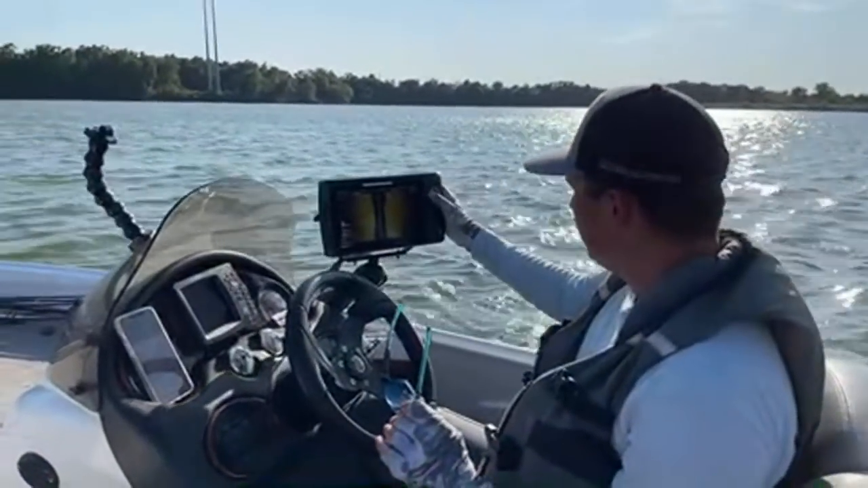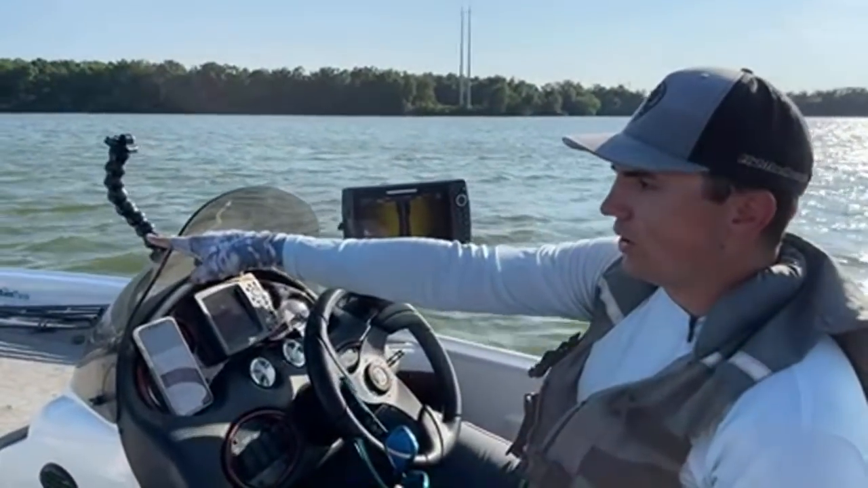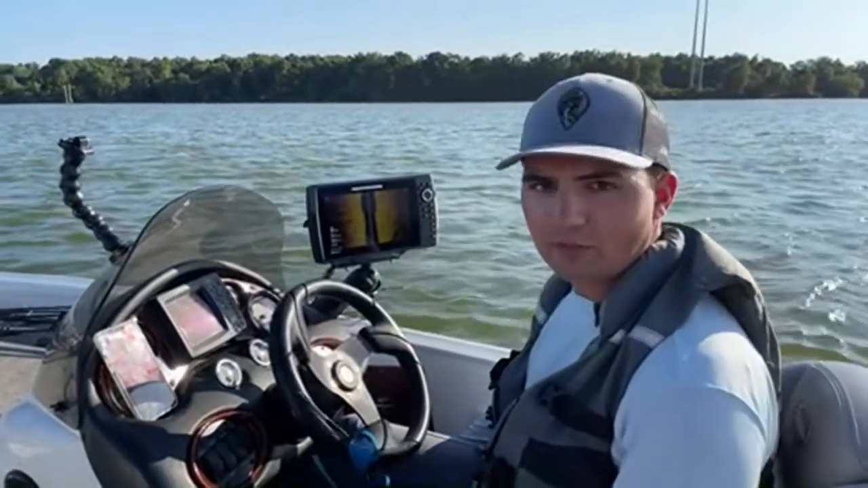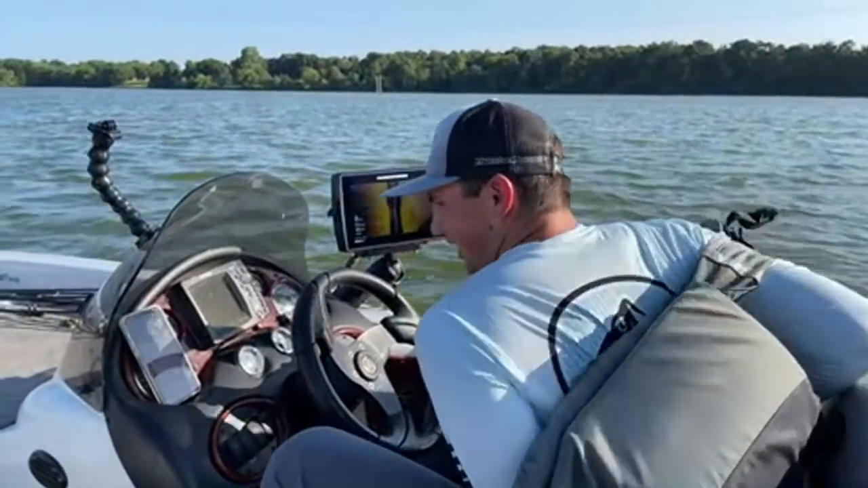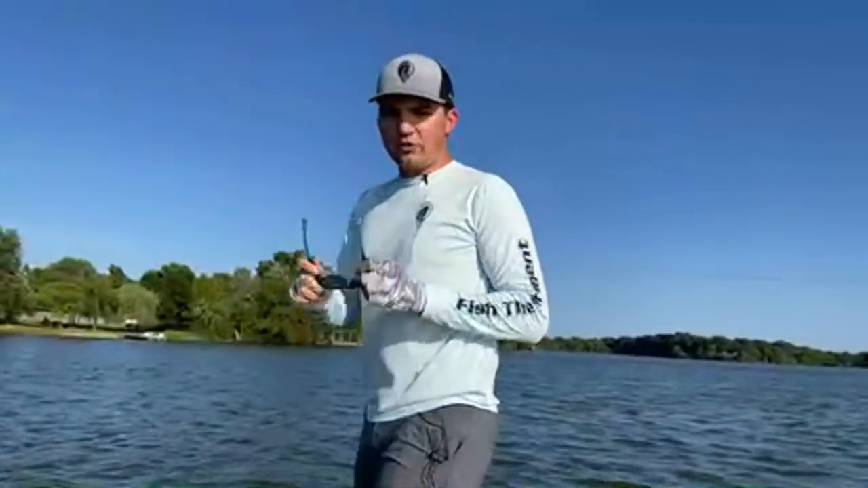So what I'm going to have to do is drop a waypoint on these fish, and I'm going to go up there and look at them with my Garmin live scope and with the 360 imaging to see if I can tell a little bit better if they're bass or not. And that's the nice thing about having the live scope. It really helps out getting some of these shallower fish found.